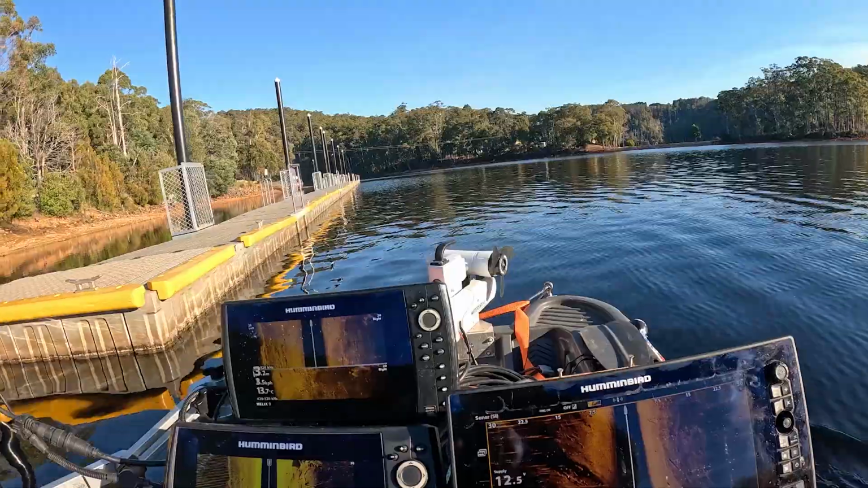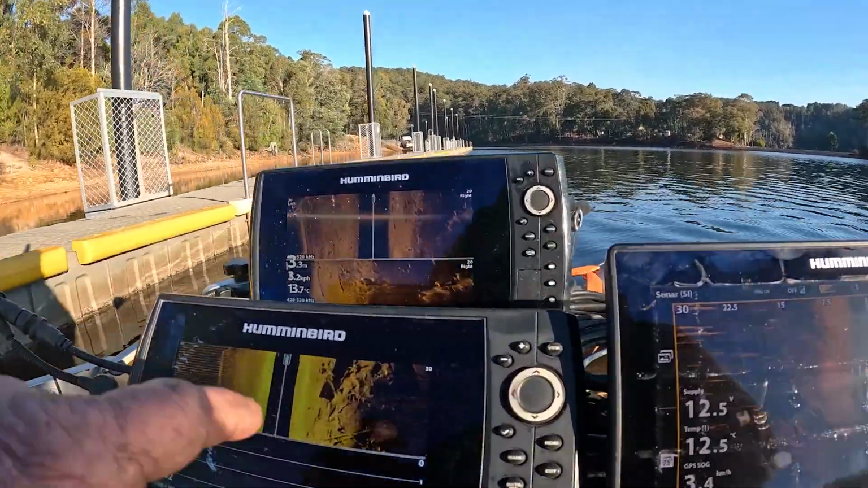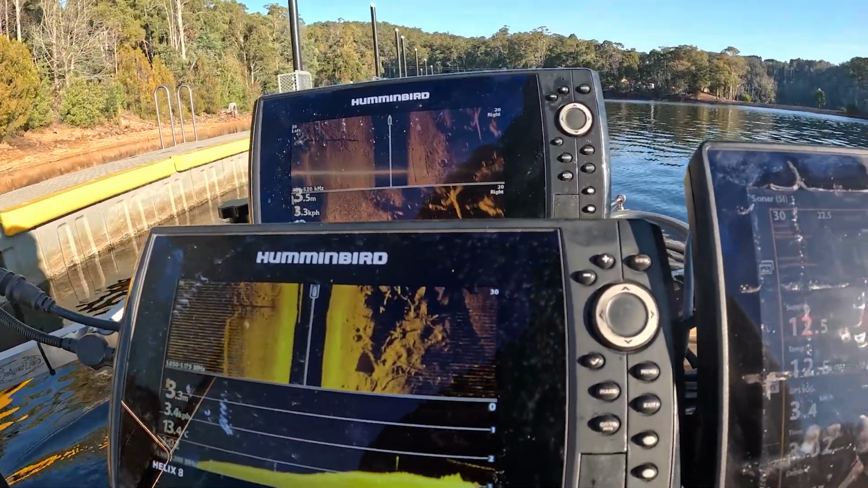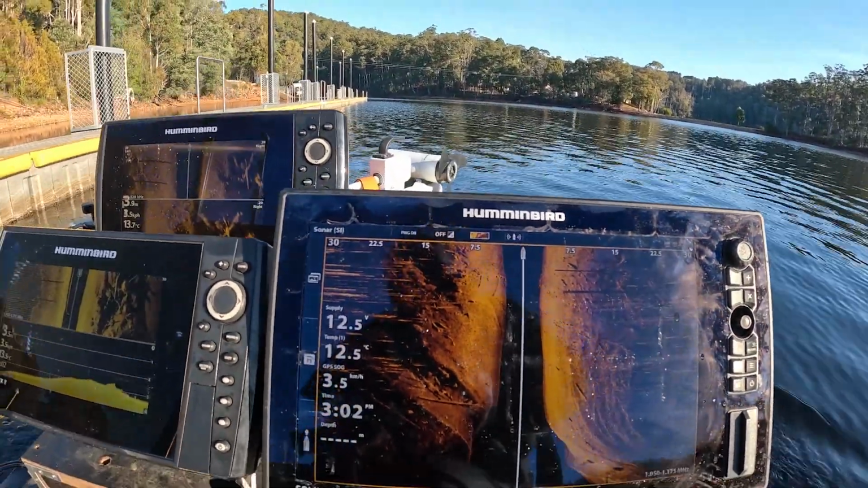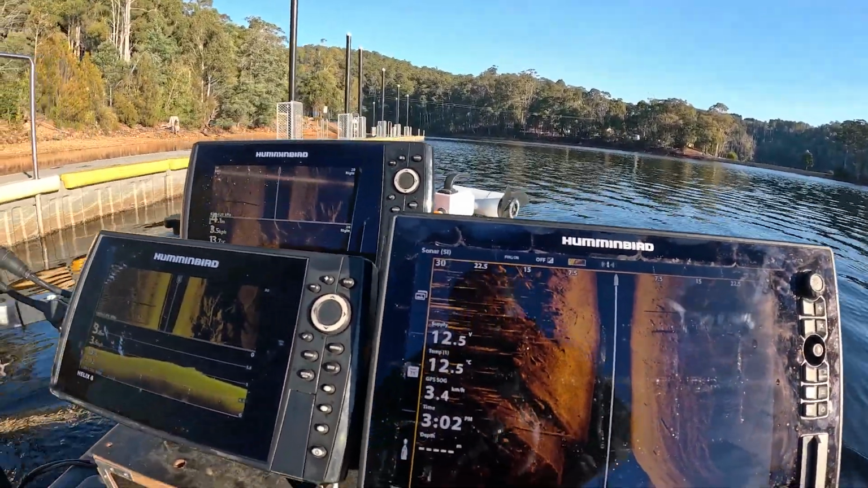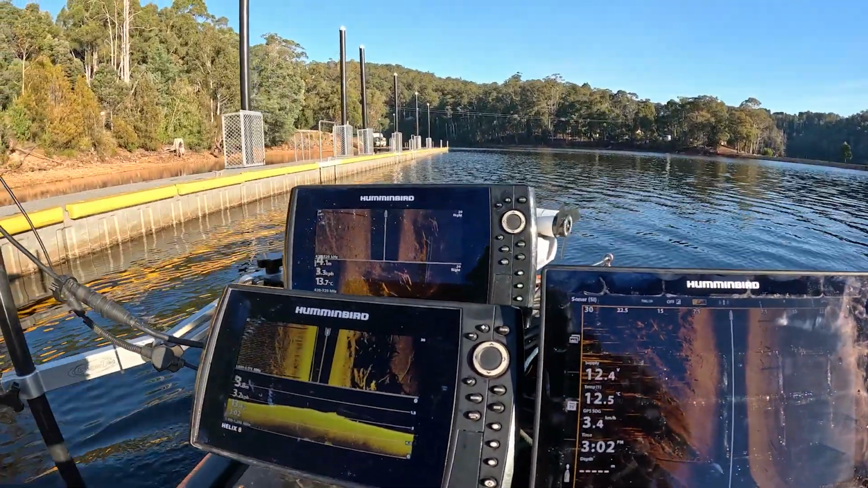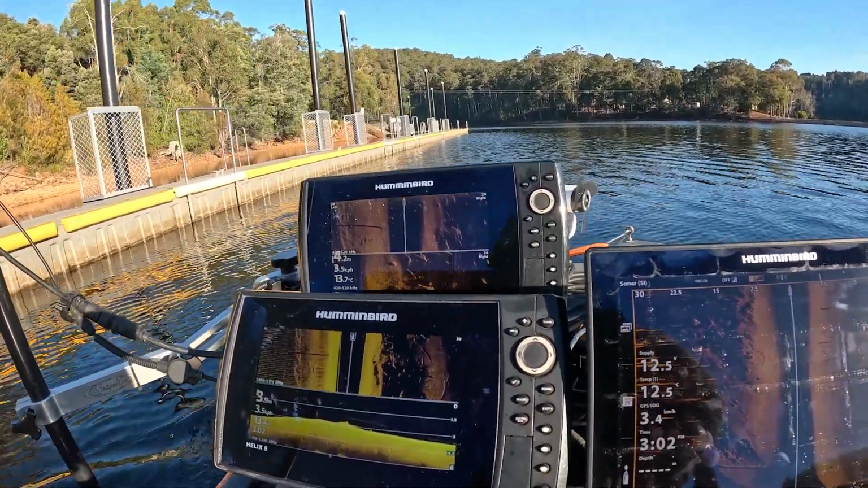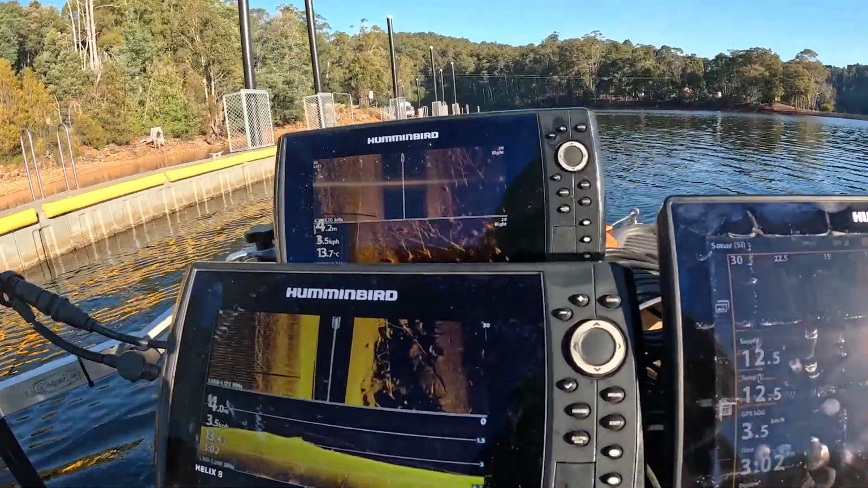So now we're just going to go parallel with the dock. You can see a tyre there. See the same tyre there. Lots of rocks and debris. So again, I've got the thing around the wrong way. This is going the opposite way, so I need to turn it when I get up the other end, so at least I'm on the same side. A lot of debris directly underneath us, so really got to search that thoroughly.